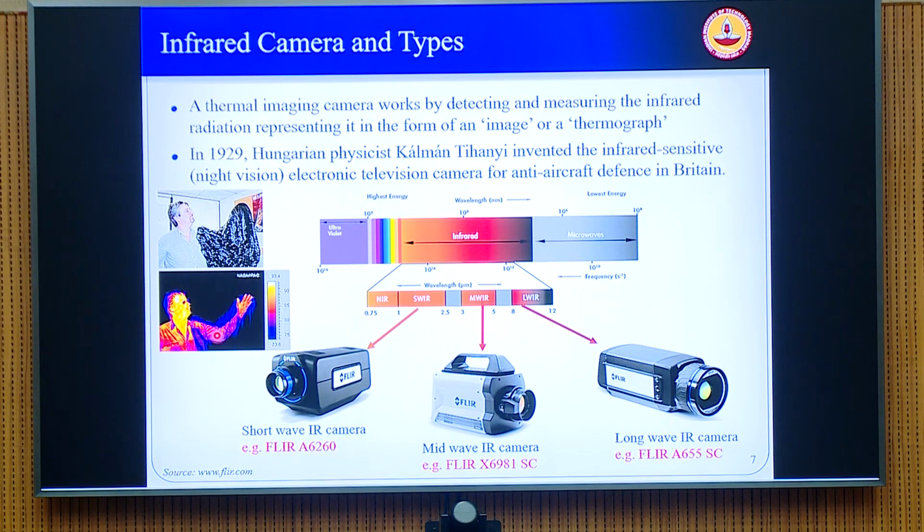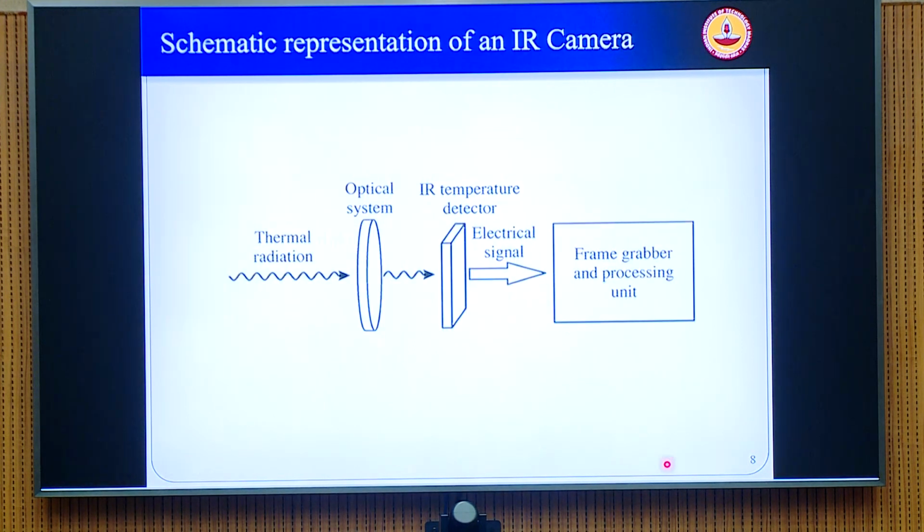lab in heat transfer, we particularly use these two cameras: the mid-wave IR camera, which is the FLIR X6981 SC. This is a very high-speed camera, and it is also very highly sensitive. The other is a long-wave IR camera, which is the FLIR A655 SC. Both are scientific cameras, so they have a reasonably good resolution and good accuracy.